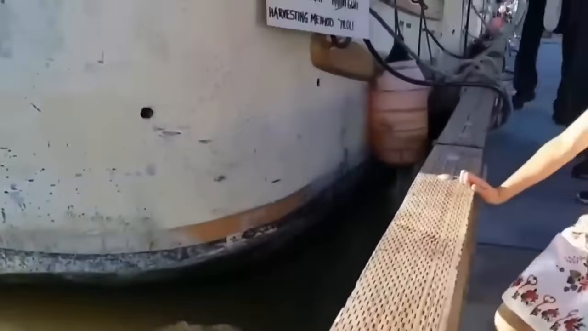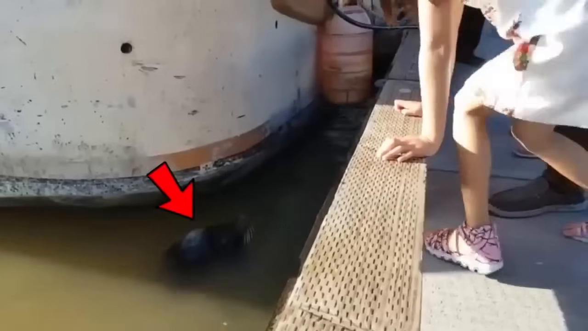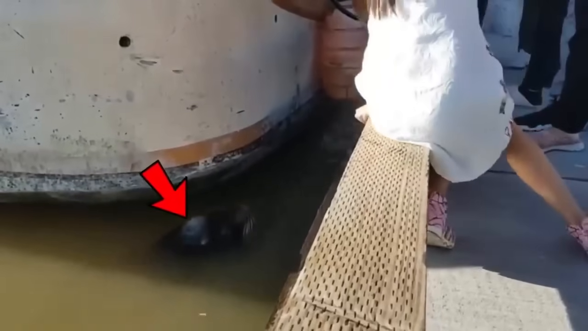A sea lion. Okay, so I've got a creepy story for you. A girl was taking a break near the harbor when, out of nowhere, a sea lion popped up, grabbed her, and dragged her into the water. Her family and bystanders freaked out, but luckily, a brave dude jumped in and rescued her. It was a shocking incident because sea lions usually don't attack people without a reason.